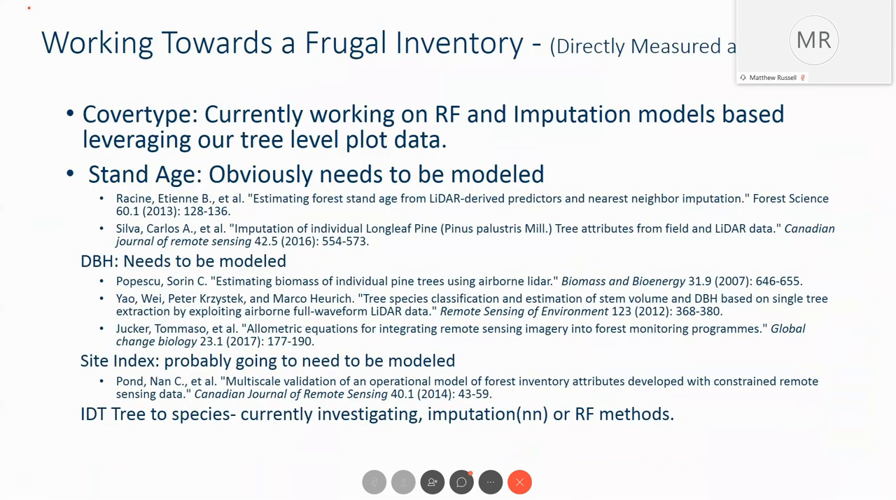Again, one of our goals is to create an inventory that costs less than we're currently spending on our inventory. Cover type and stand age is critical, and I think that I've shown that that's probably fairly easy to pull out with LiDAR.